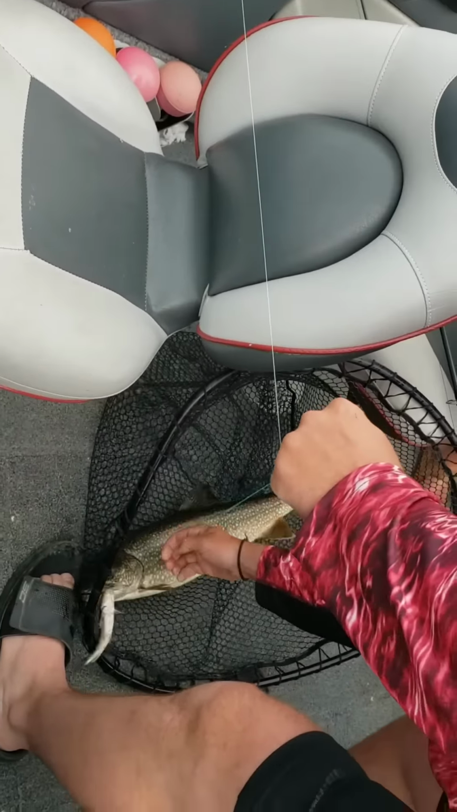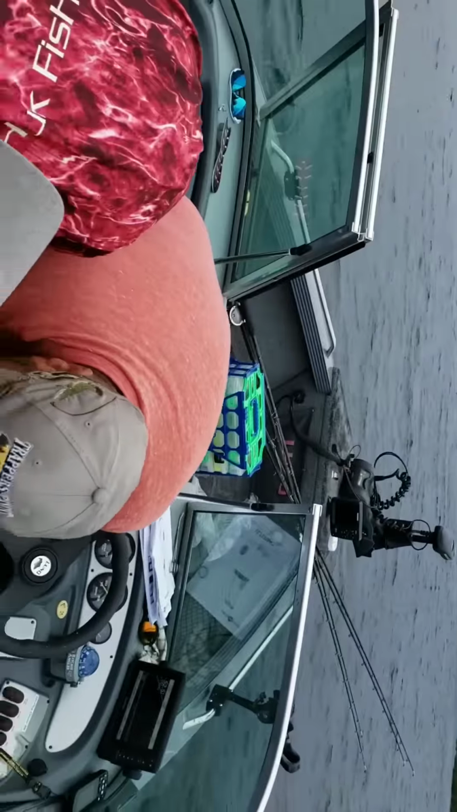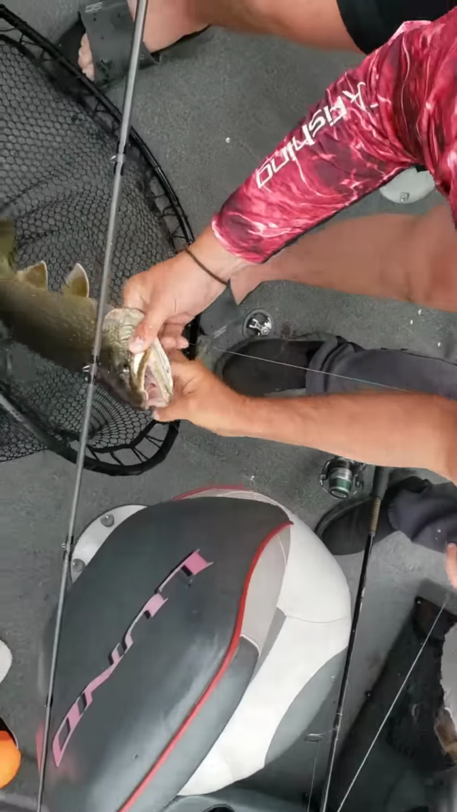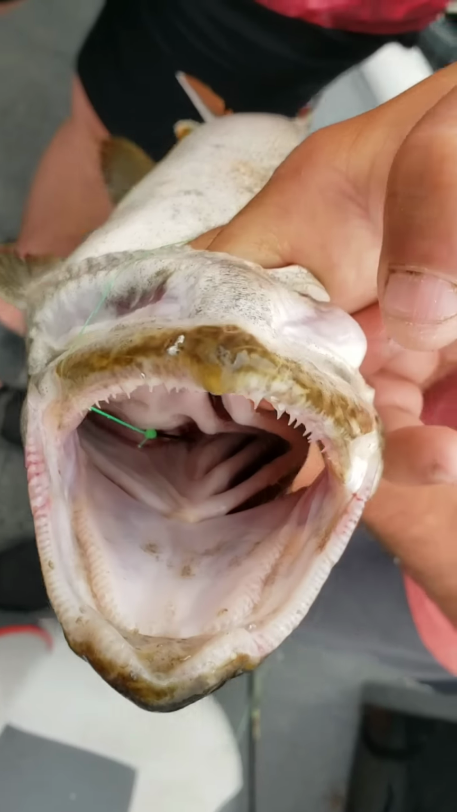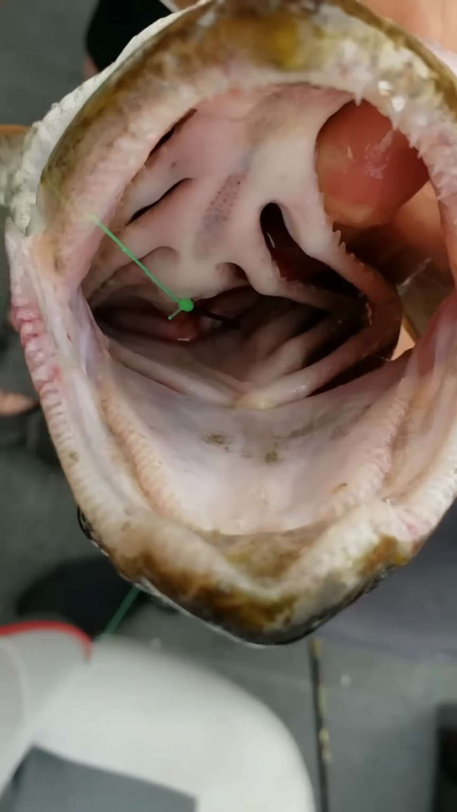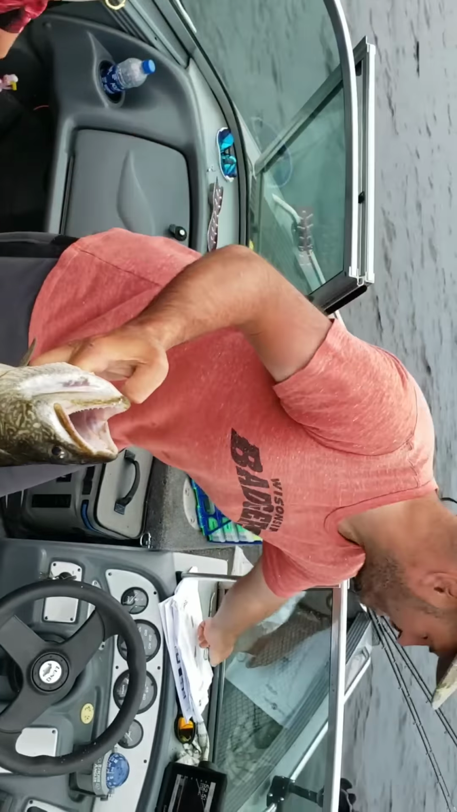Here, I'll show you what to do now. Go ahead and video me taking it off. I'll show you how most of them are hooked. Go down and show inside the throat. Can you see the hook? Yep. It's way in the stomach there. Okay, so now I'm going to show people how to get it off properly.